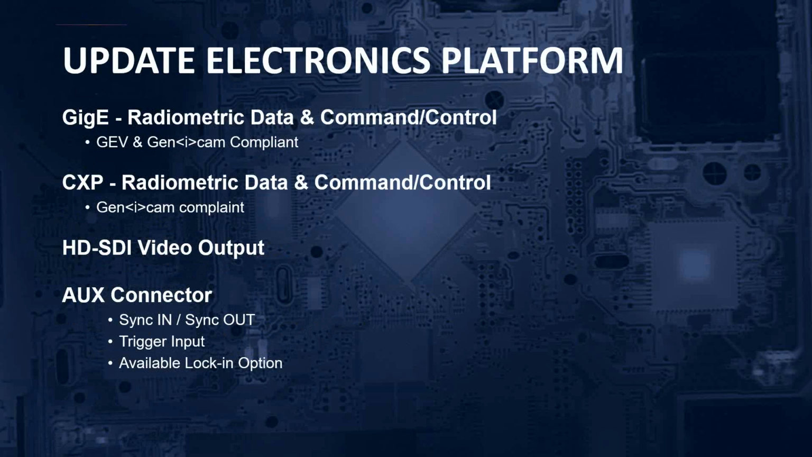And with the HD SDI video output and the typical FLIR cooled camera features and options like sync in, sync out, and a trigger input, all exposed through an auxiliary breakout connector, the 8580 camera provides the features and flexibility of higher end camera systems. And if you have an existing FLIR cooled A series camera in your lab or at your company, you'll find the 8580 a seamless upgrade path to an HD resolution thermal camera.